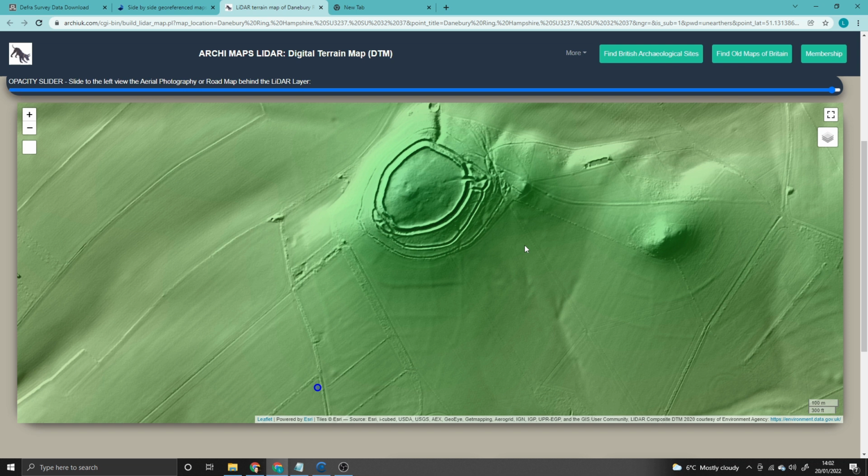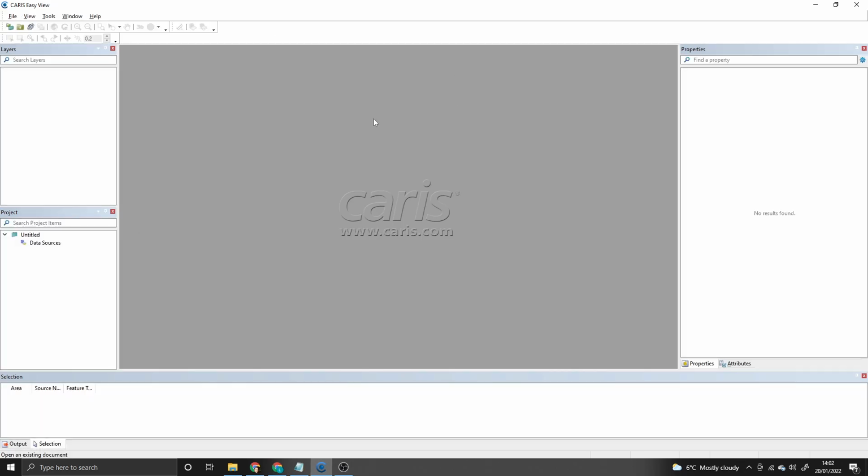But recently I came across a new kind of viewer which is available, and it's completely free. I'll pop a link in the description, and that's called CARIS Easy View. There are elements of it that are quite similar to Global Mapper in a way. But what we'll do, we'll go through it. Basically, once you've downloaded it from the link and installed it, you'll get something that looks like this when you load it up. So how do we get data into here?